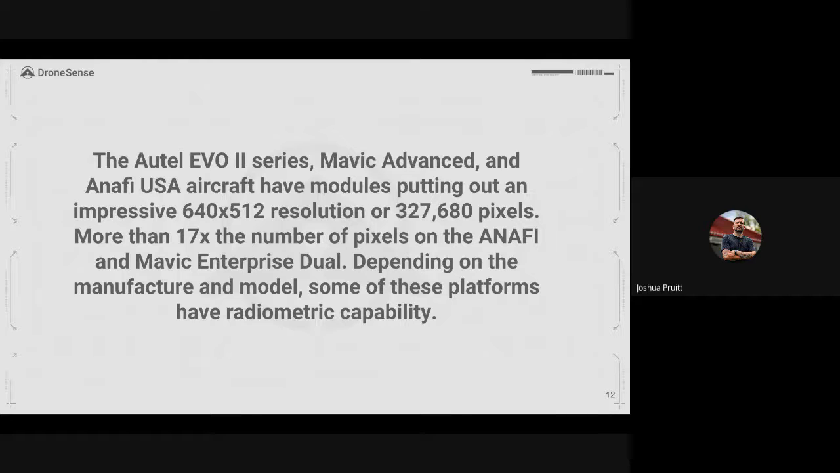That radiometric can play a big role in your agency and in your fleet. I would like to see at least one radiometric capable aircraft, even if it is one that has the lower resolution sensors.